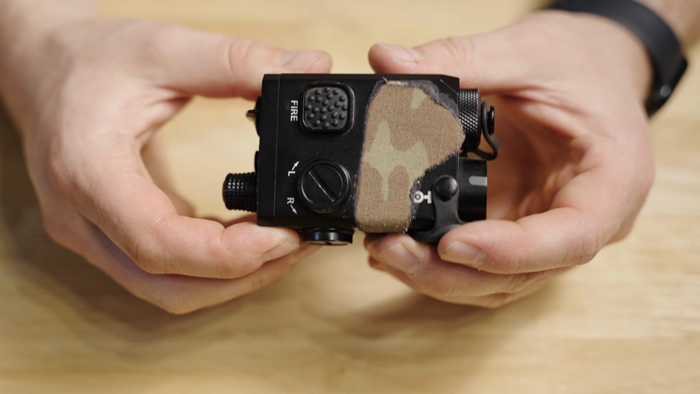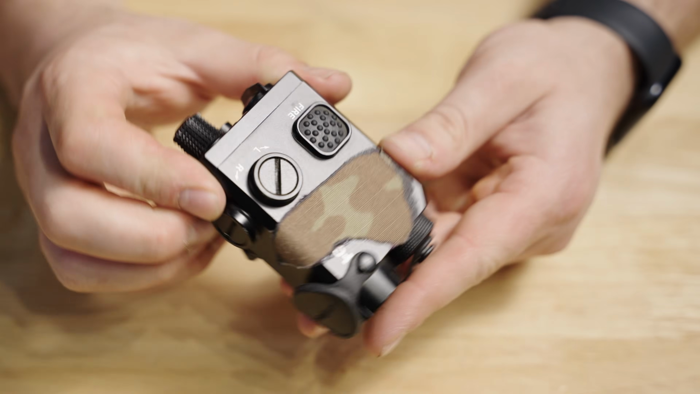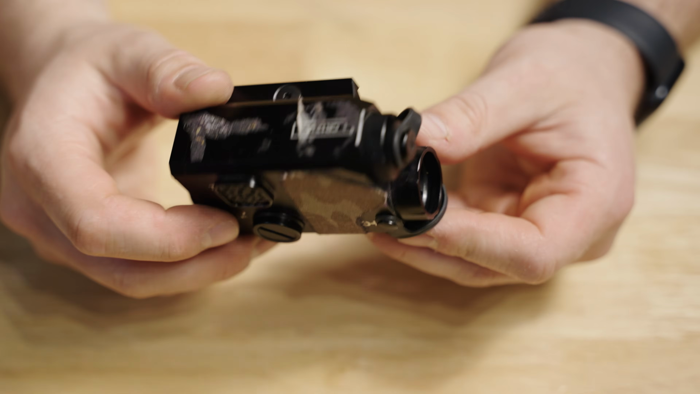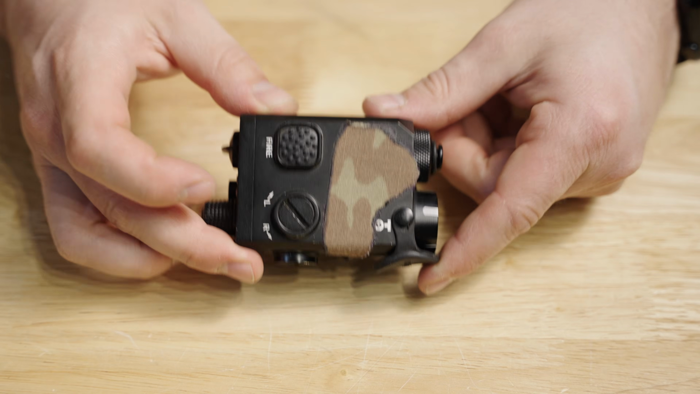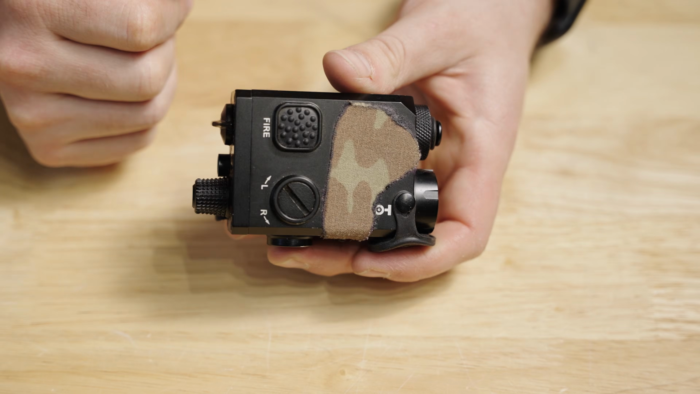It feels pretty beefy, and for the size, it's actually pretty heavy, but it honestly feels like it's built like a tank. It would be interesting to compare this to the titanium versions that are allegedly even more durable than this version, but this feels like it's made pretty good.